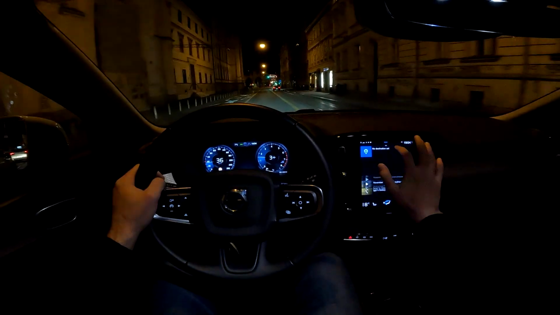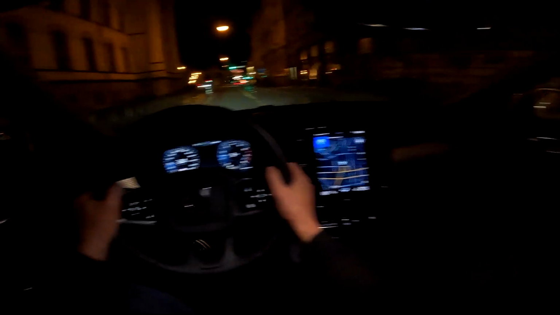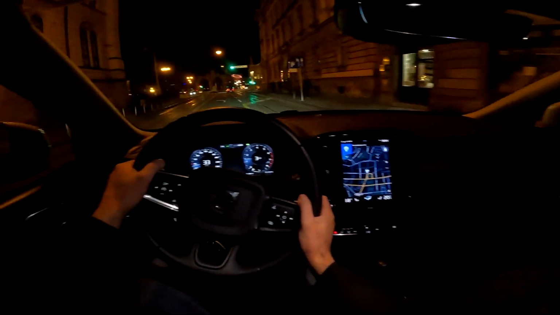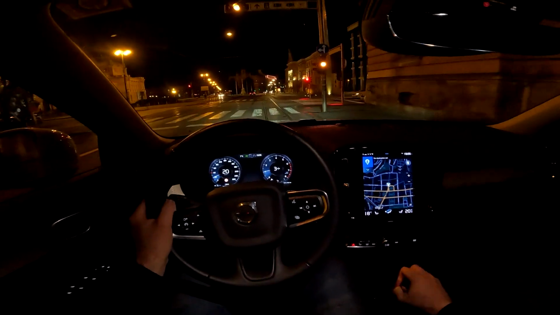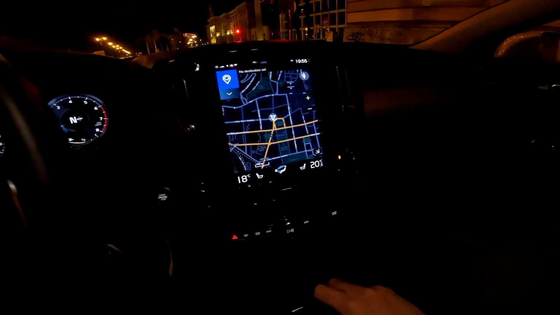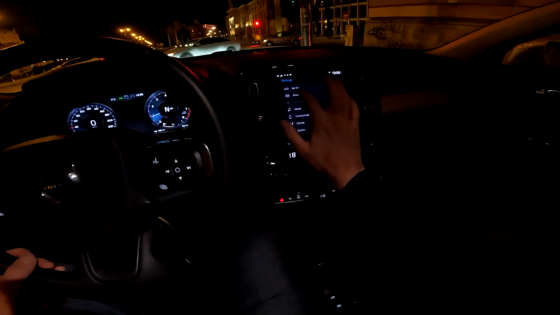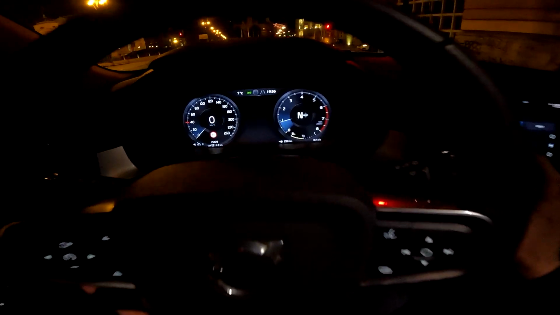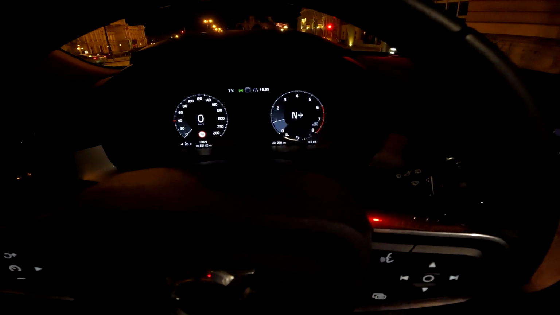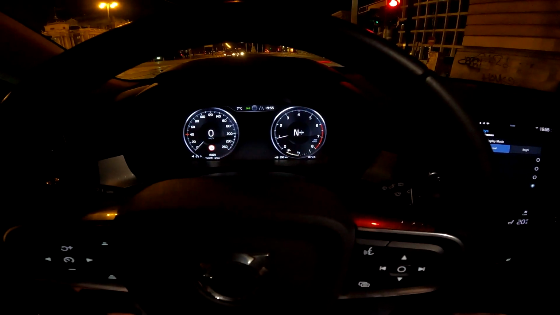So if I press this, now we have a lovely navigation view. So let me show you from close. And yeah, well, I wanted to show you the cluster. So when you swipe it like this, you go to settings, my car display, display themes, glass, minimalistic, which would be this one, performance, sporty, a red one, and chrome rings.